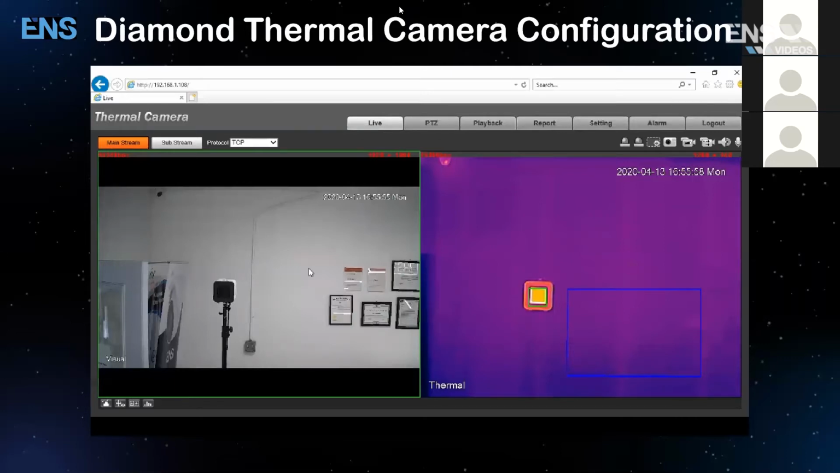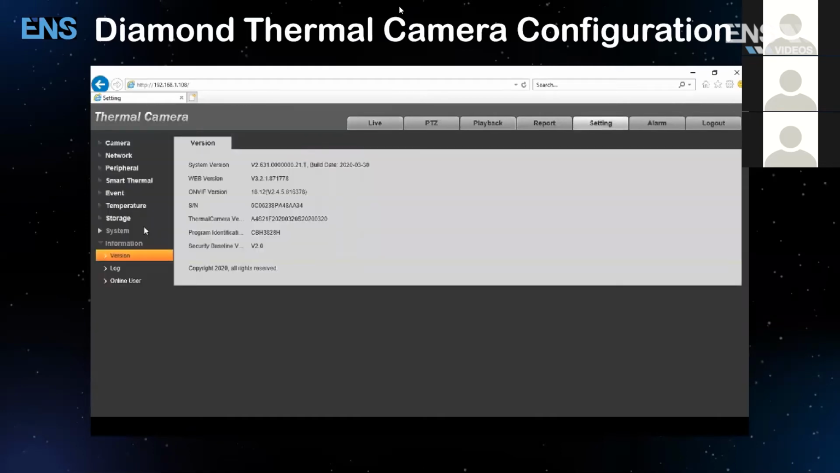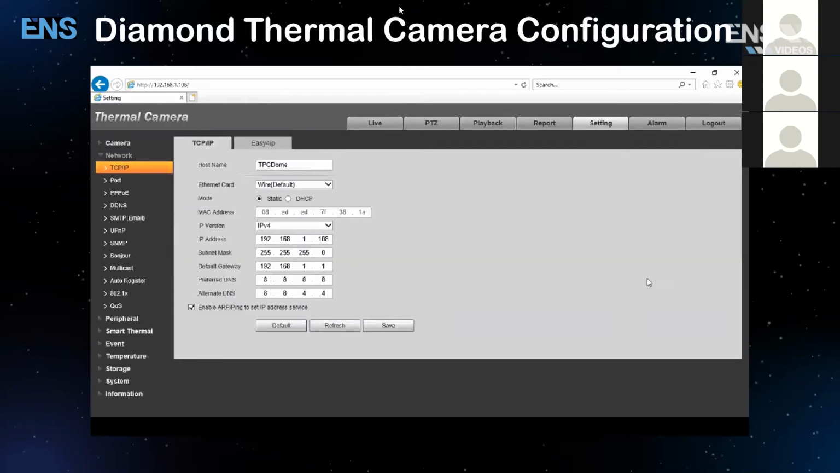Once you have all that done, you want to go to Settings. Under settings, the first thing you want to do, after the firmware upgrade and the system date and time, is go to Network and go to TCP/IP. Now keep in mind that most of the setups will include an NVR. The NVR itself is also going to have the default IP address of 192.168.1.108. The camera has the same IP address by default, so obviously there's going to be a conflict there.